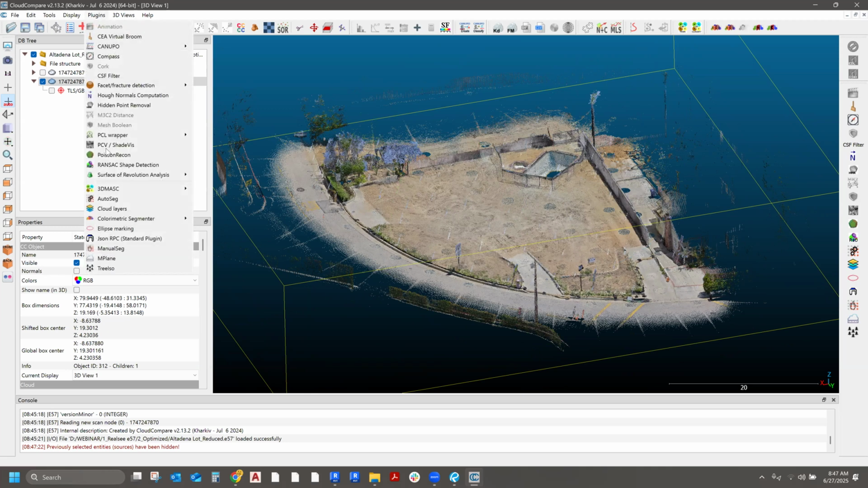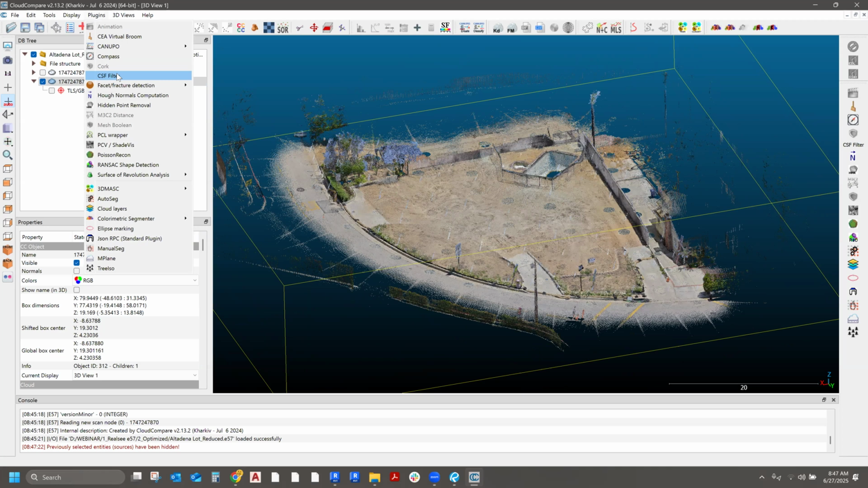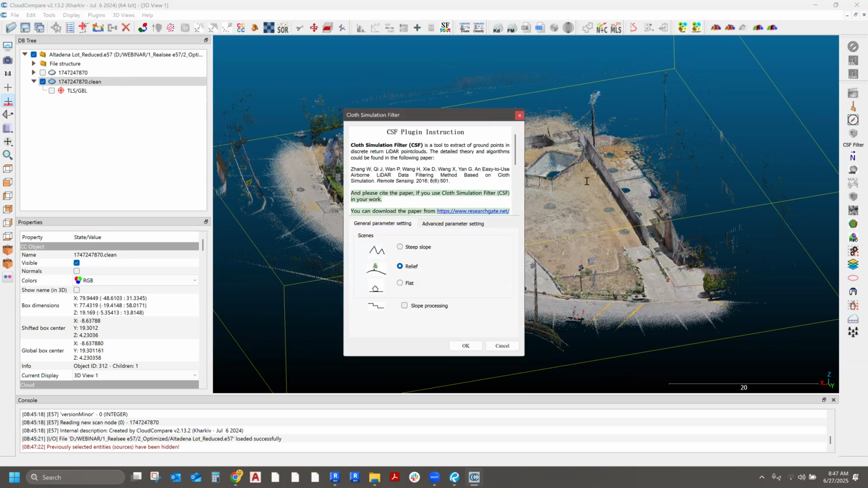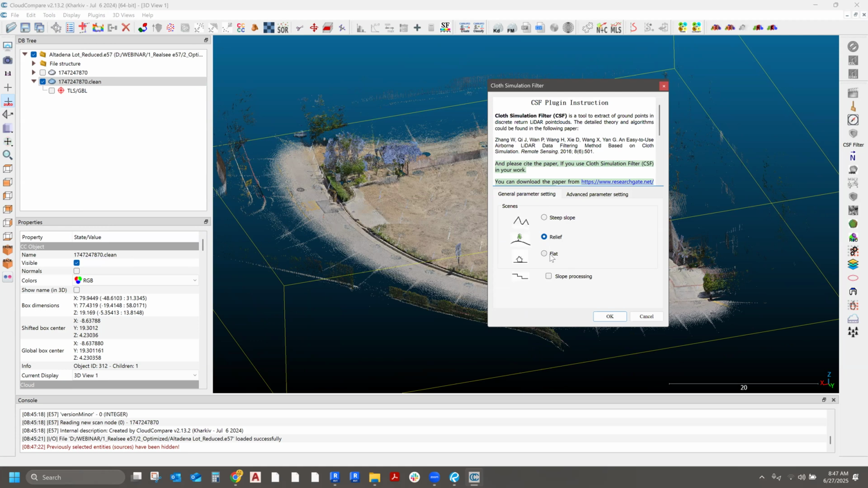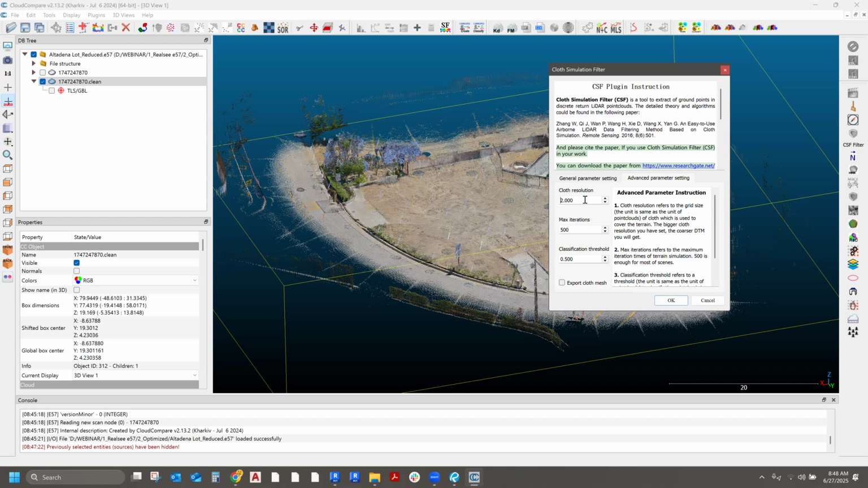It's a plugin. If you select the point cloud on the left in the selection tree, go to plugin and hit CSF filter, the first thing it's going to ask you is what kind of site this is. Is it a flat site, a slight relief, or a steep slope? In this case, it's the middle one. You want to click on slope processing, and over here I tend to keep this at 1. You can keep messing with these settings.